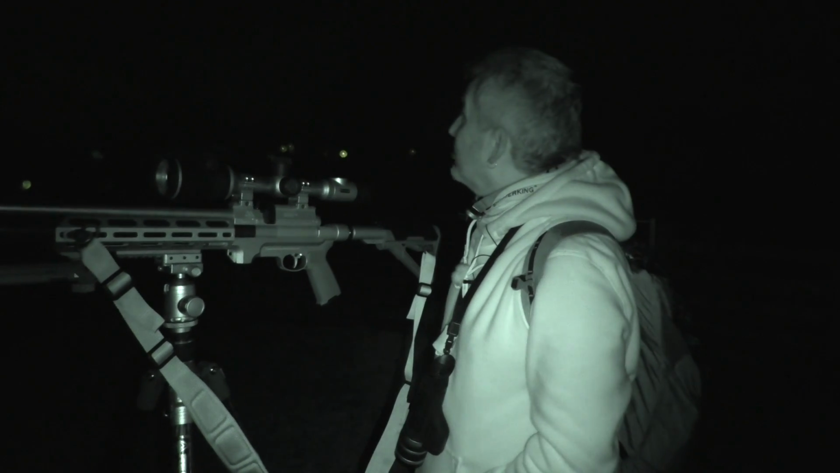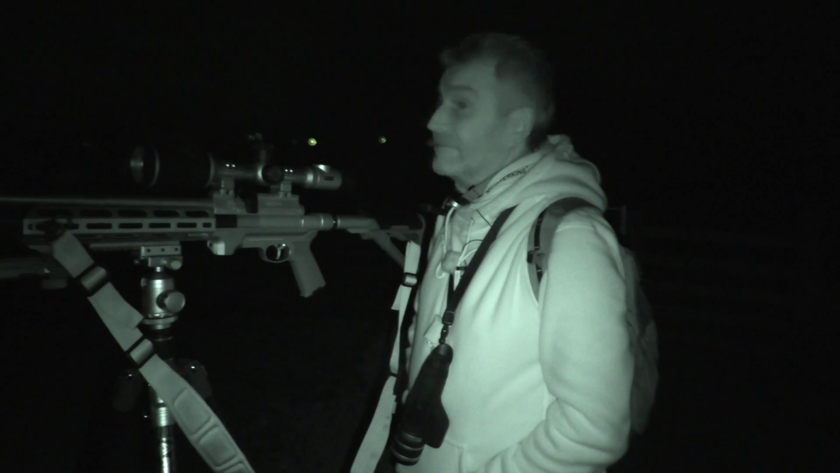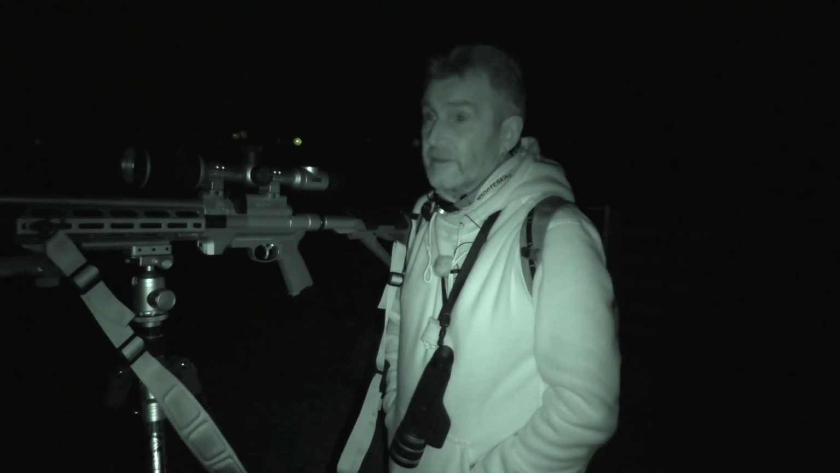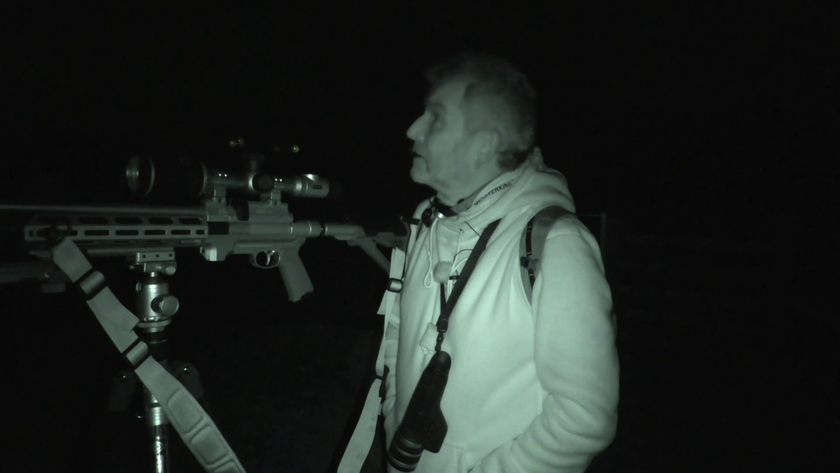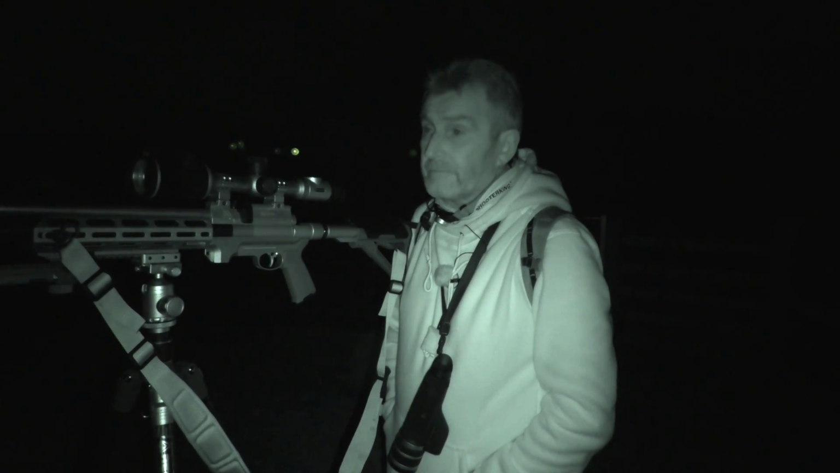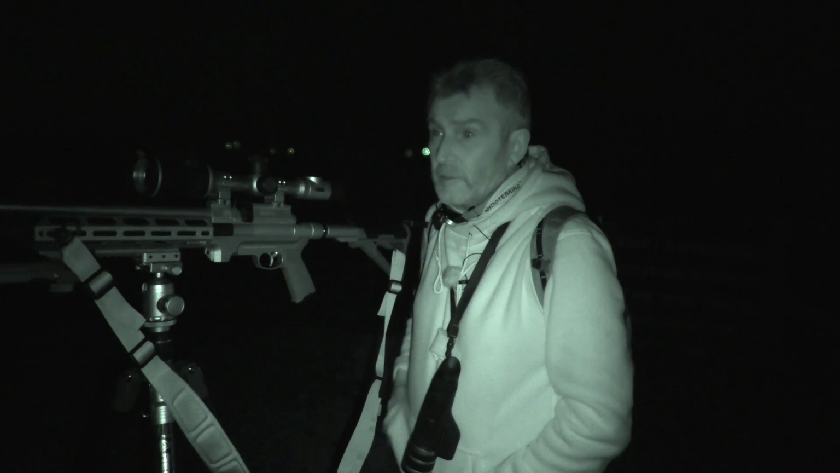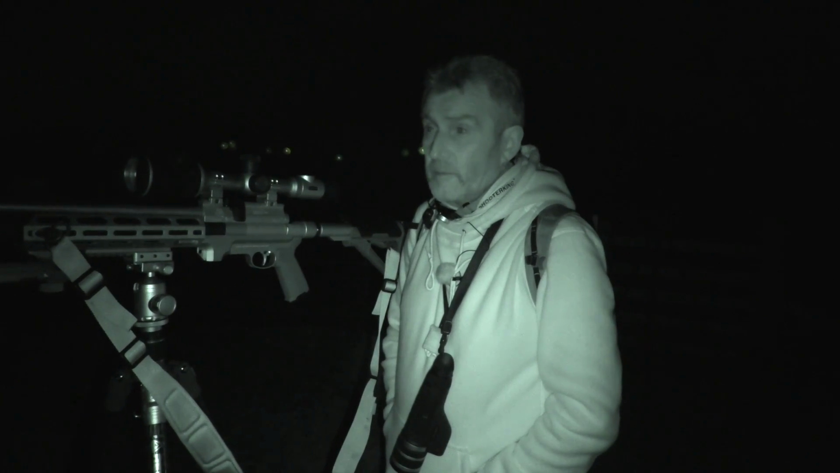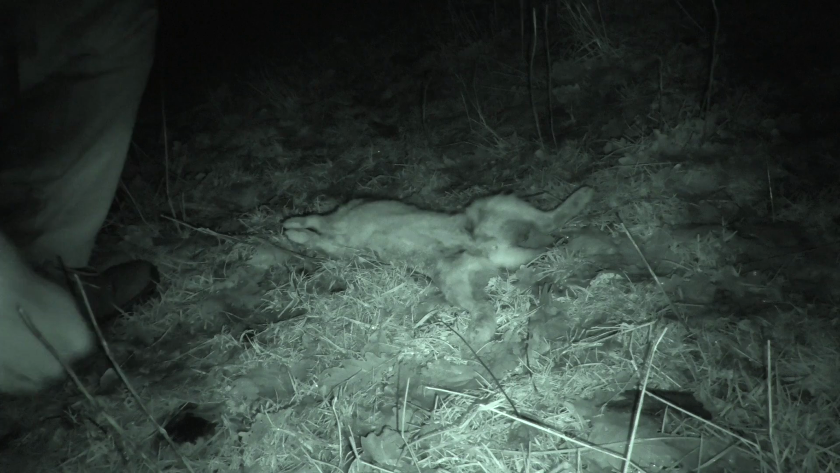The rain's coming in heavier and heavier, and to be honest, I'm not really dressed for it. Tonight didn't look like it. The forecast said no rain after 8 o'clock. It looks like they lied again. So, like I said, we're going to pick this up and then head back down towards the truck and see if we can get any more on the way back. Right, here we go, adopting quite a nice position for us.